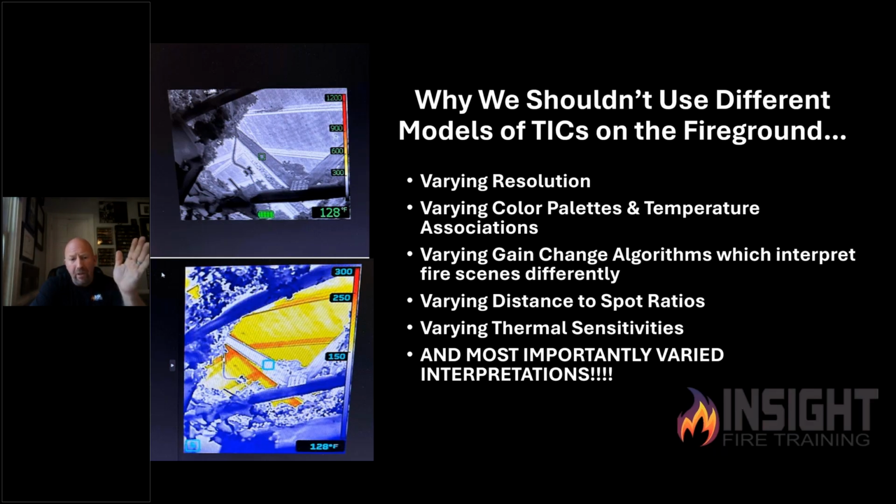Display quality may not be the same. Varying gain change algorithms, which interpret fire scenes differently, that some of them may respond early, some may respond late. Some of them may not show colorization until over 1,000 degrees Fahrenheit in low sensitivity. If you're waiting on color with that particular device, you're in trouble. And then some of them have varying distance to spot ratios. In other words, their effective range to measure something. Some of them are as little as 7 feet. And some of them are very, very far away, which is what I want, something that can pick up something far away and give me an early warning. And then the other thing that's all grossly overlooked is the thermal sensitivity rating of the camera.